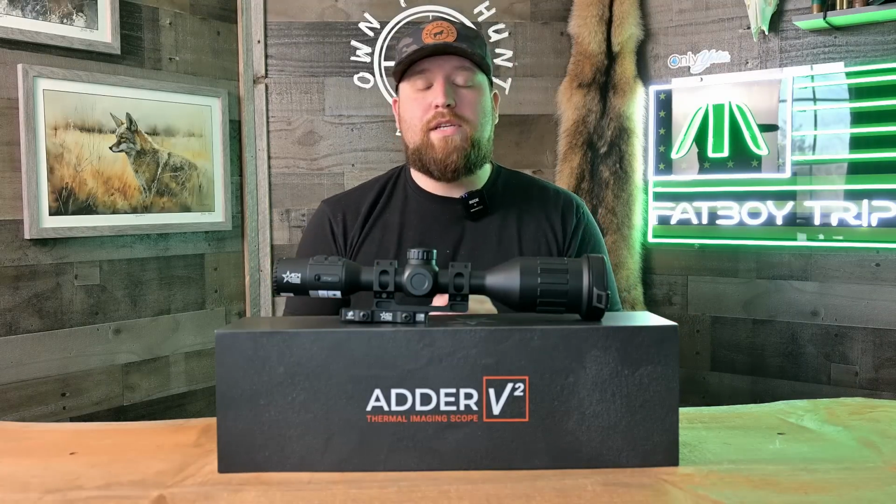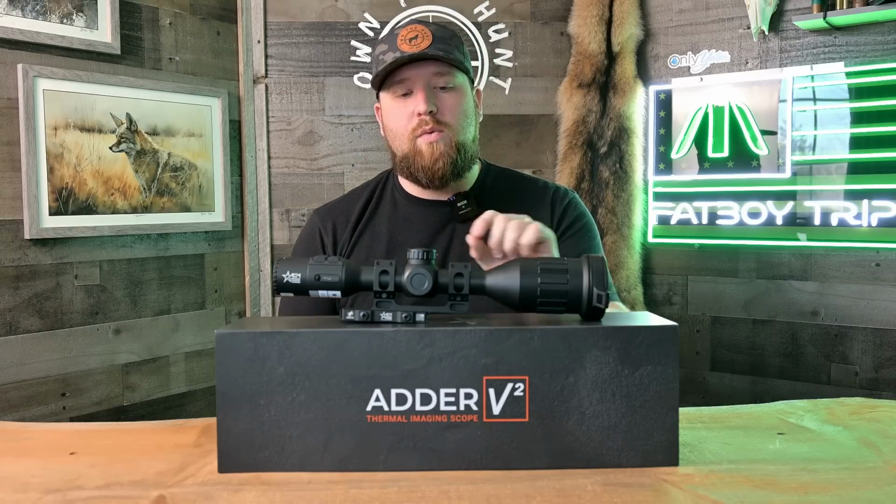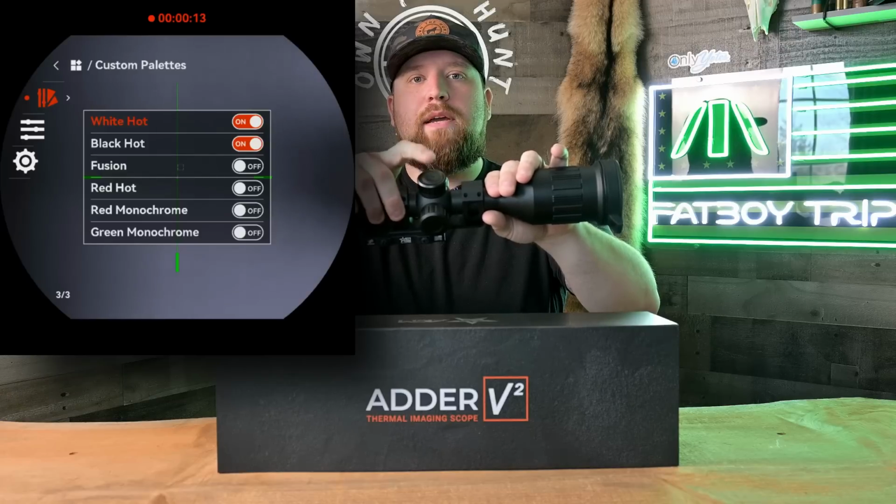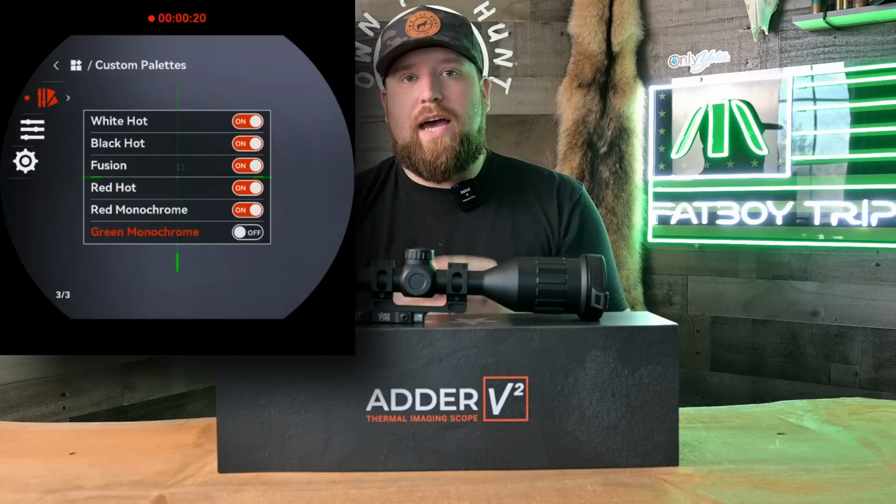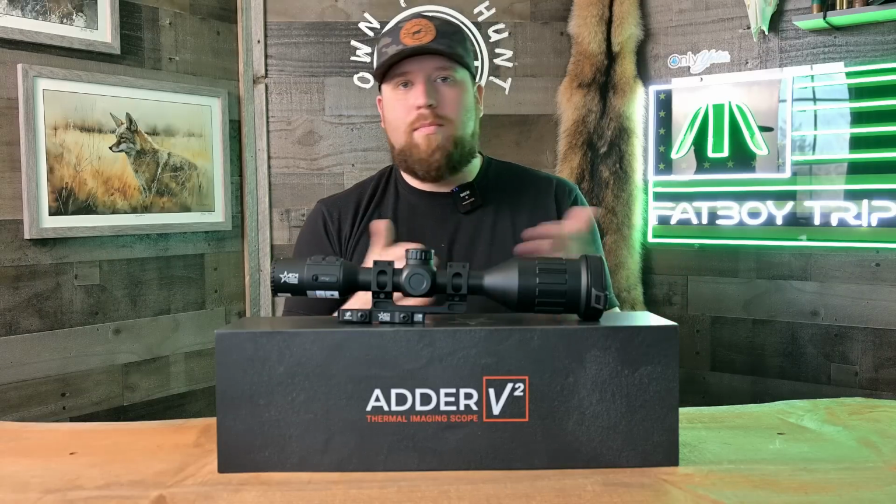Another really cool pro about this scope is you can customize the color palettes that you want. So with this button up here, you can tap it to cycle through color palettes when it's on. And some of you may know that, like, you might accidentally do that. And also some of you may go, well, I only ever want white hot or black hot.